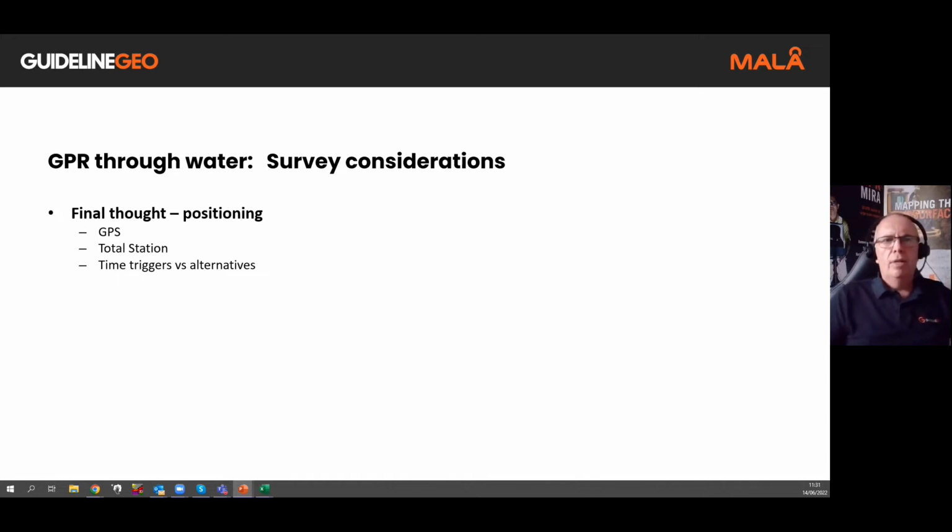One final thought really on survey considerations is the positioning. So the positioning of the data itself and the measurements, and this typically can be done by different options. The easiest and quickest I would probably say is the GPS. We're quite often in open areas, and GPS can be quite effective in that situation. So GPS or GNSS for positioning the data. We could use a total station maybe if the GPS isn't effective. There are things like time triggering and some alternatives for positioning to take into consideration as well. But like I say, quite often I'm going to use GPS or GNSS for the positioning of the data.